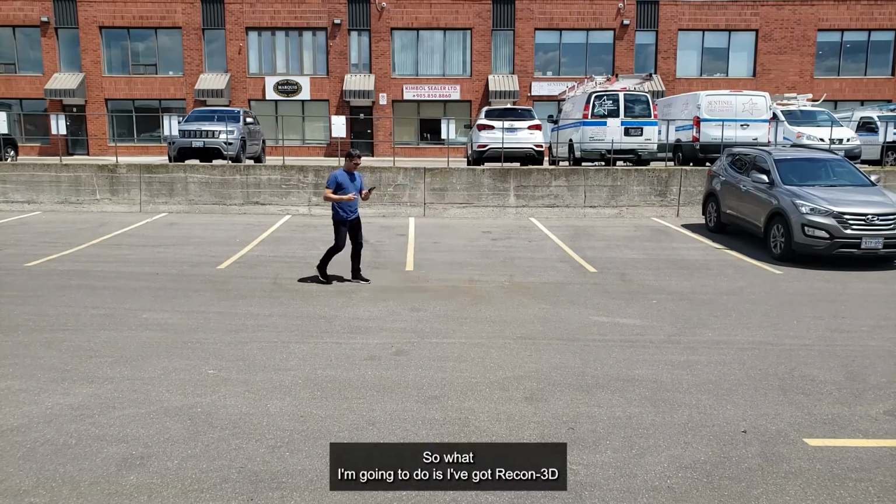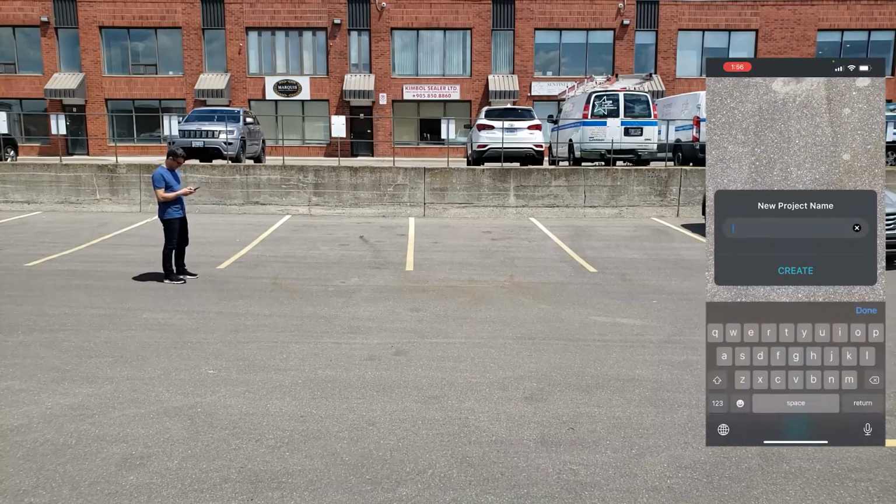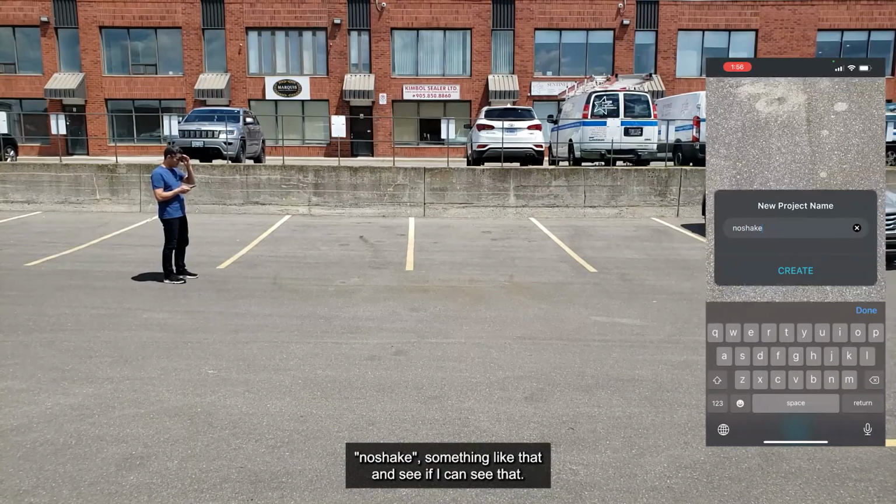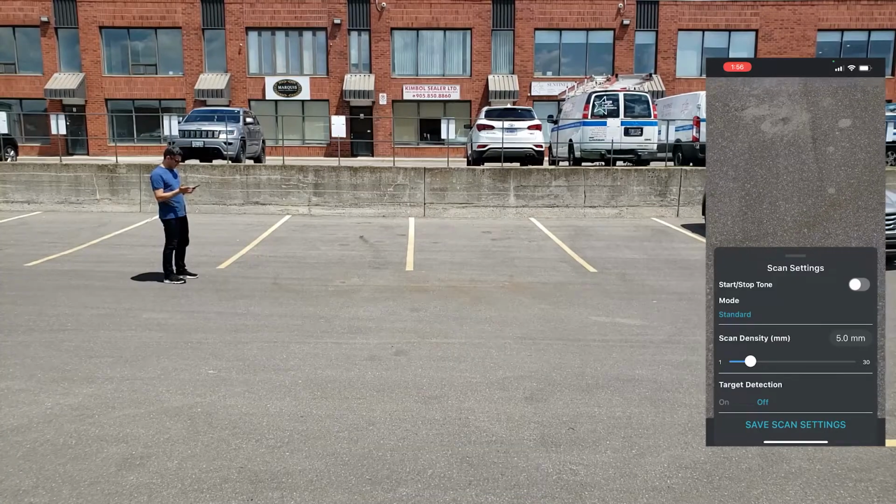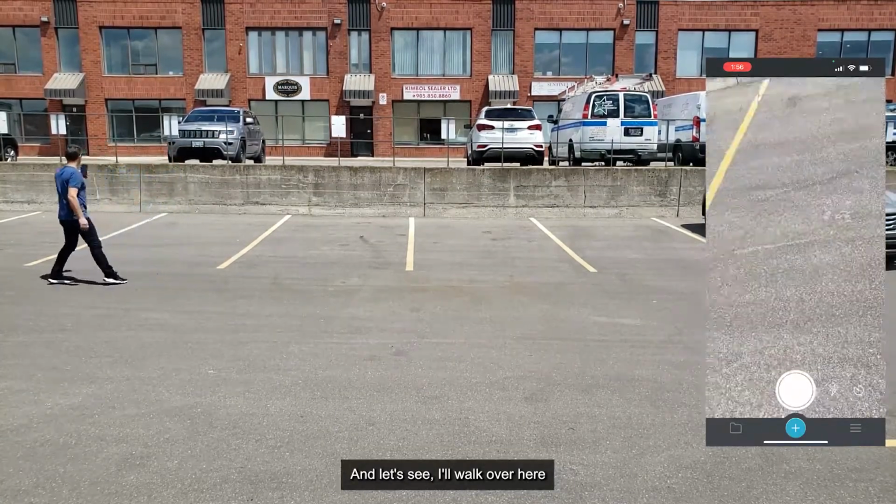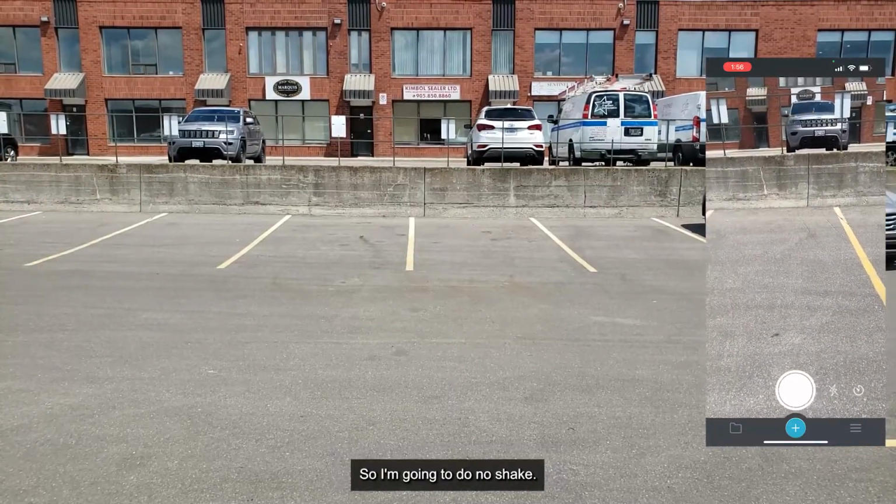Okay, so I've got Recon 3D open here, and I'm going to call this first one "no shake". Let me see if I can see that. Yeah, it looks okay. I'm going to use the 5mm settings, just the standard, so I'm going to go save. I'll walk over here and just do a little bit, and I've got quite a bit in view, so I'm going to do no shake.